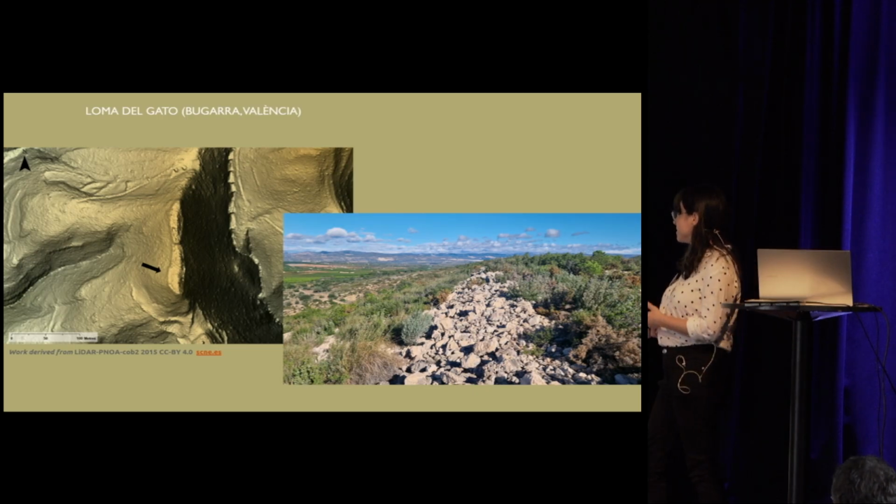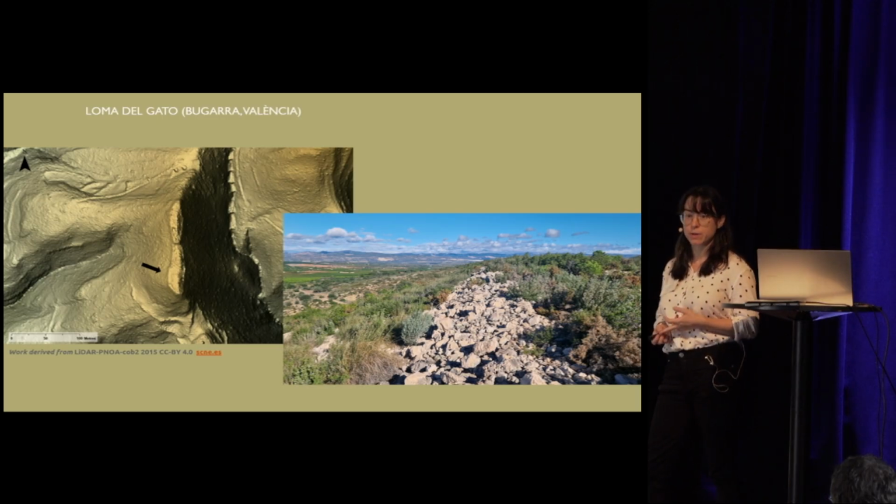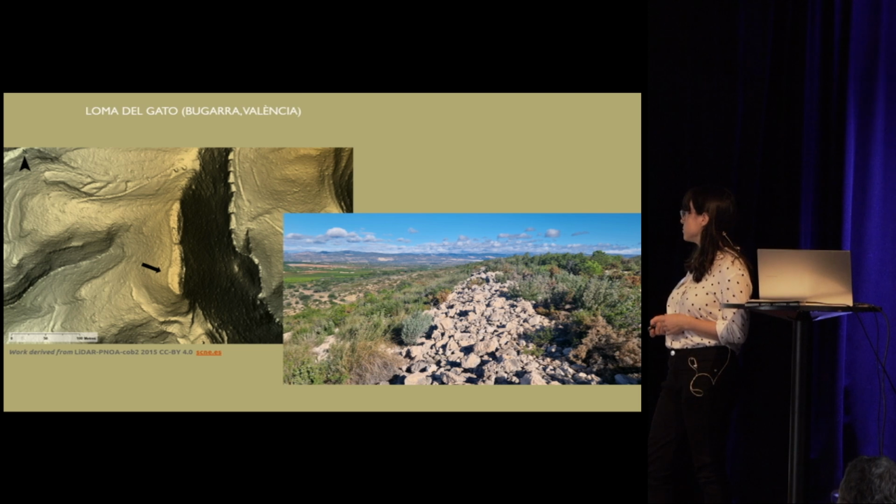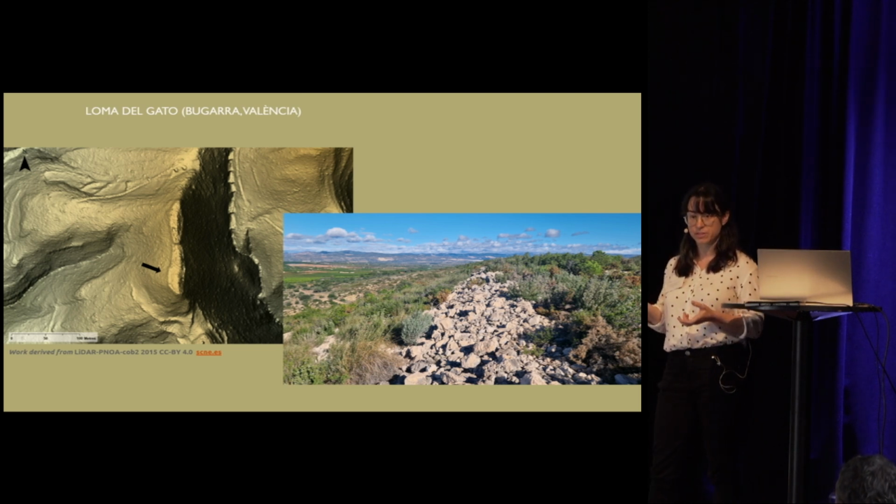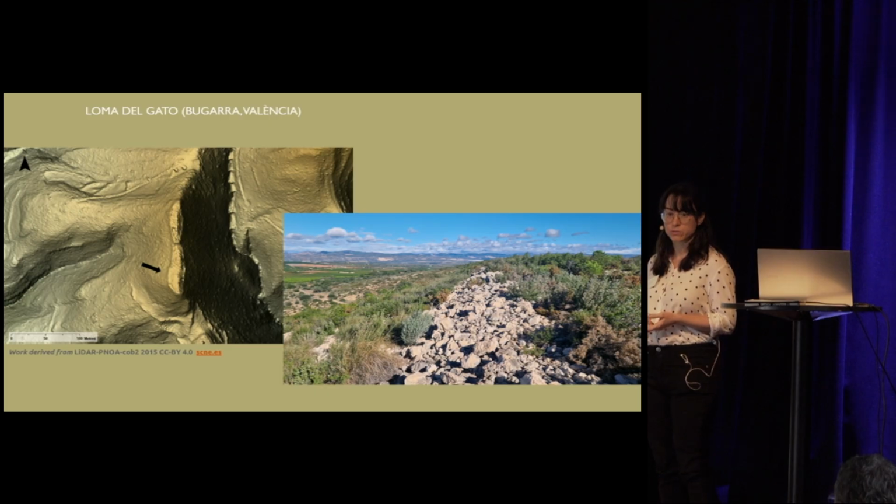And in the end, after giving it some thought, I think maybe it could be related to the Spanish Civil War, because we know that at that time, especially in places where they did not even have cement, they used dry stone to make their defenses against the nationals.